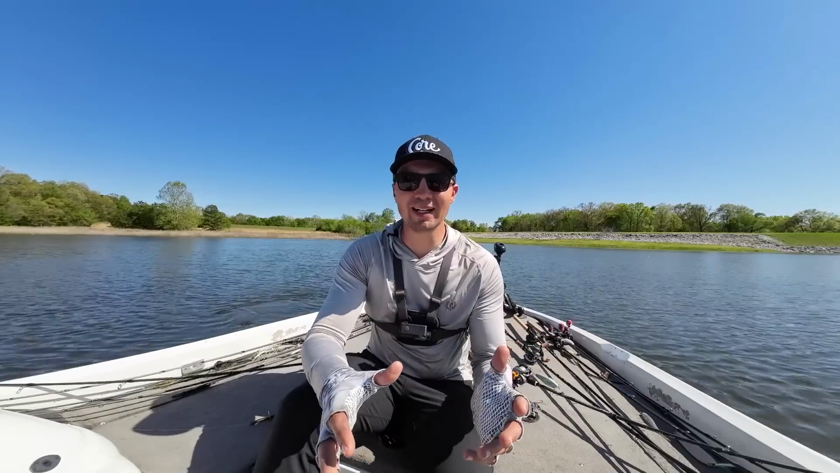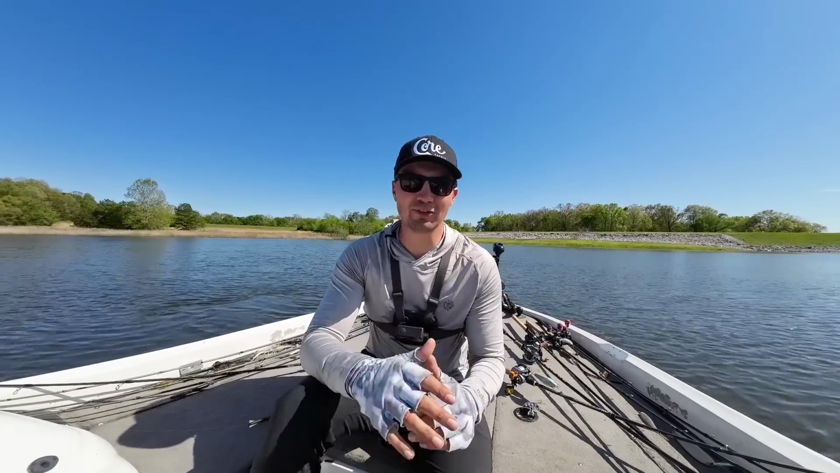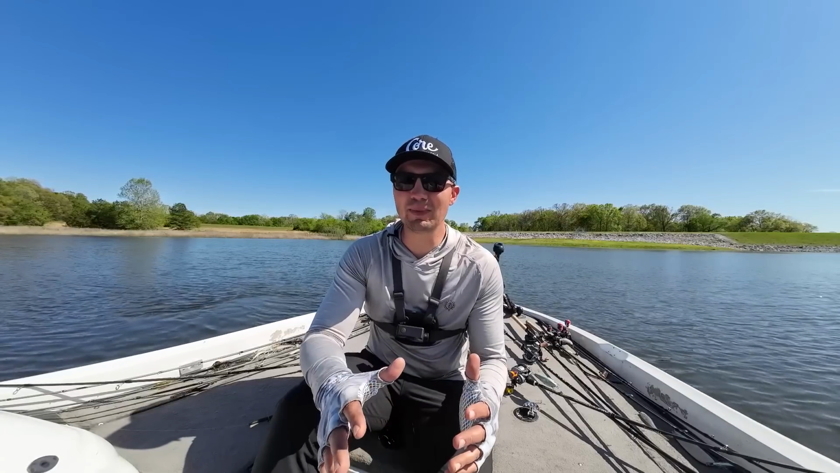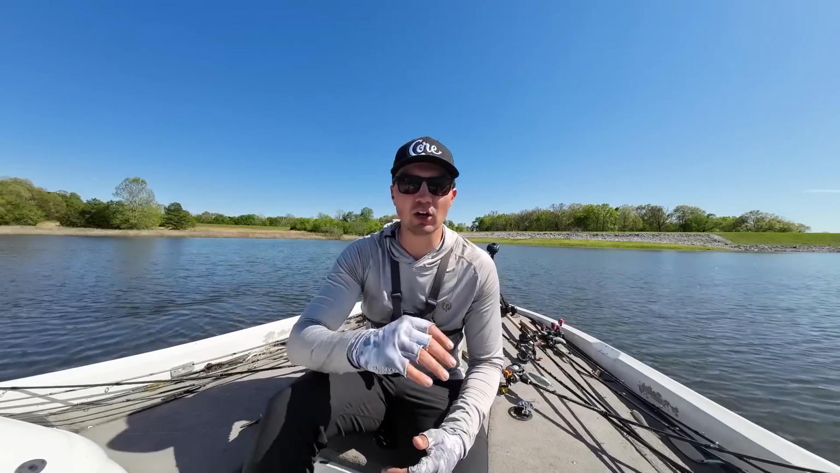Well guys, it was a grind, but we did manage to get 5 nice keeper bass in the boat offshore without forward-facing sonar. Pretty good in my book, especially in this post-spawn period, which is really tough, both shallow and offshore.